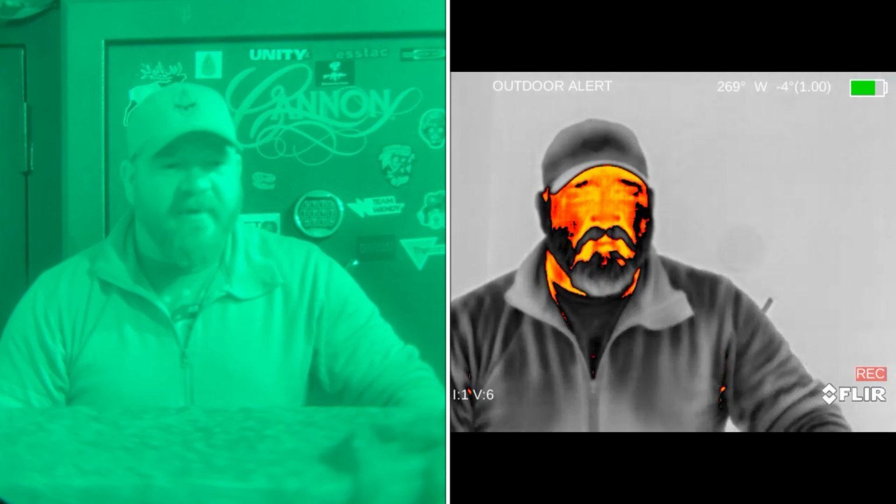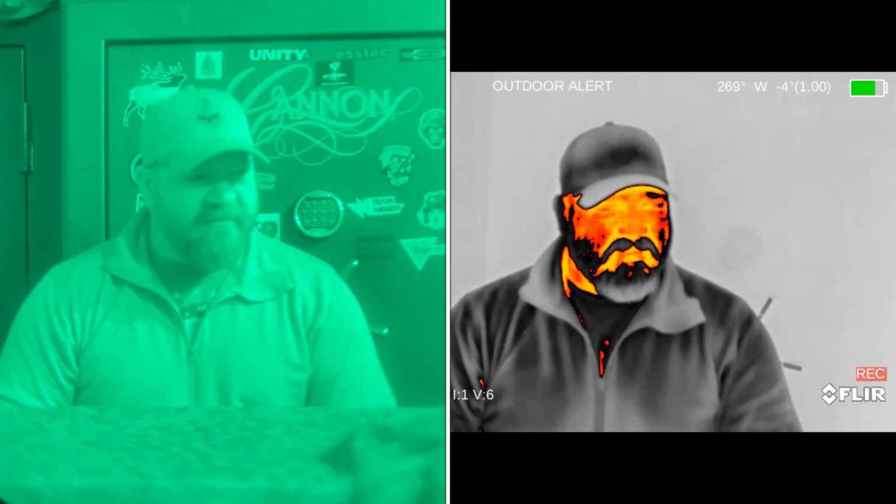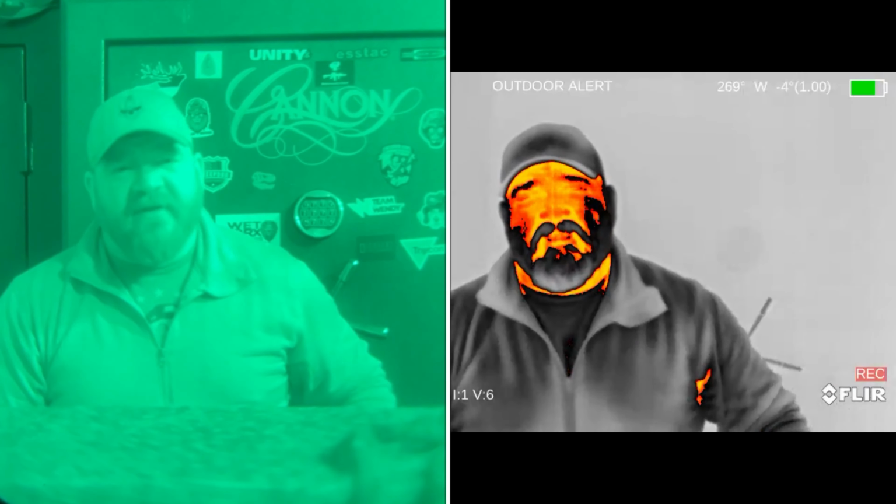So something to keep in mind. Don't let the movies deceive you. Don't let Hollywood deceive you into believing that thermals are these God-given gifts that can literally see through everything. It's not an X-ray machine. Okay, image intensifiers can see through glass. Thermals cannot. Keep that in mind.